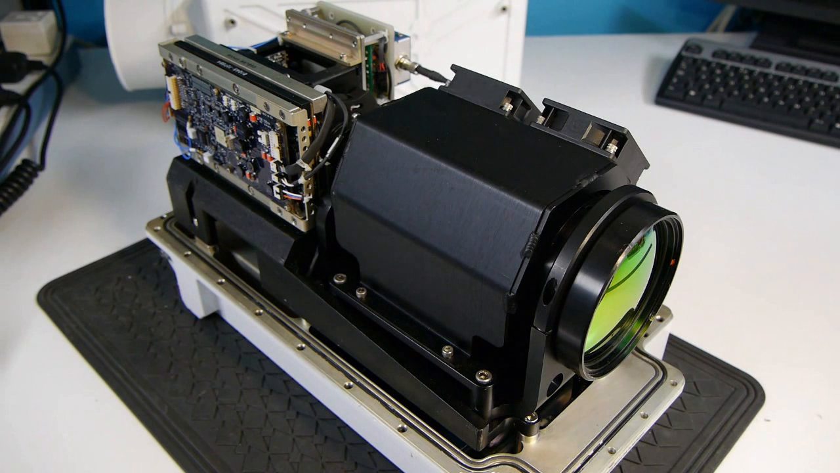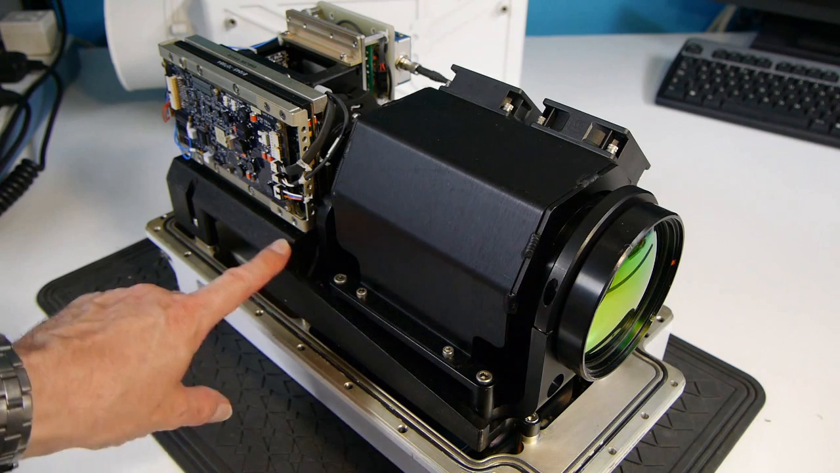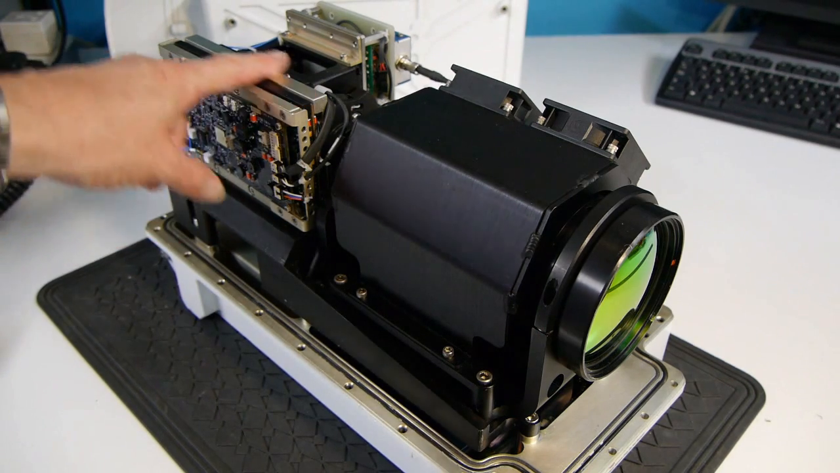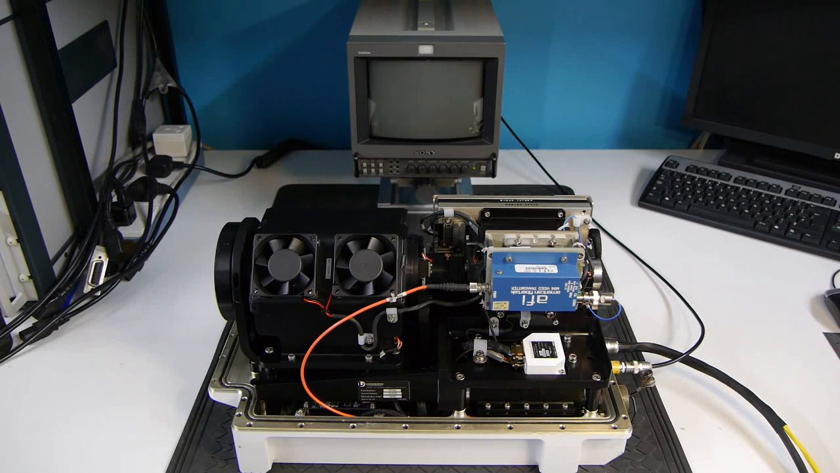And all the time here it's completely obvious the quality of this unit. All of these parts are custom made, it's all milled, beautifully finished, anodized, bit of alochrome on there by the look of it. It's a wonderfully high specification. Now, since this camera is in working order, I've connected power to it, I've stood a monitor behind, and we're going to turn the power on and watch it start up.